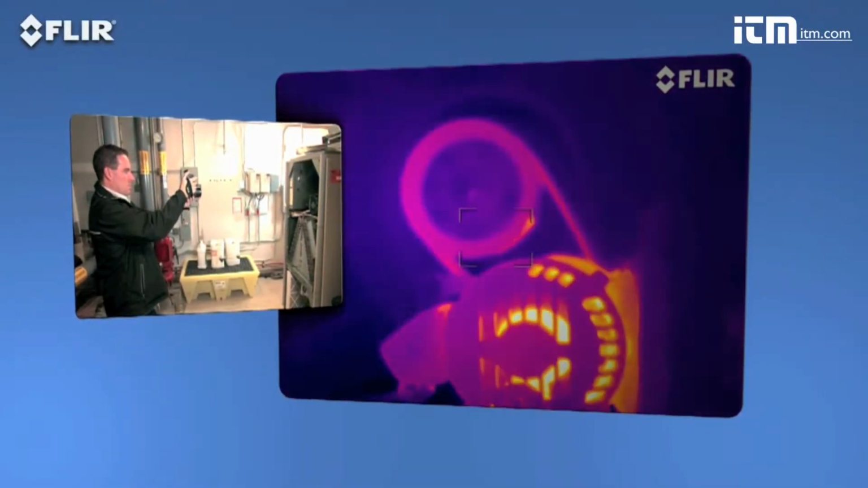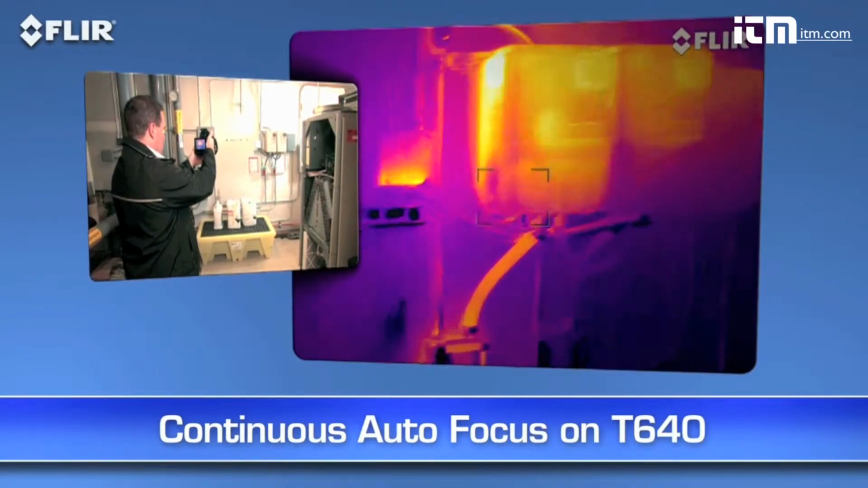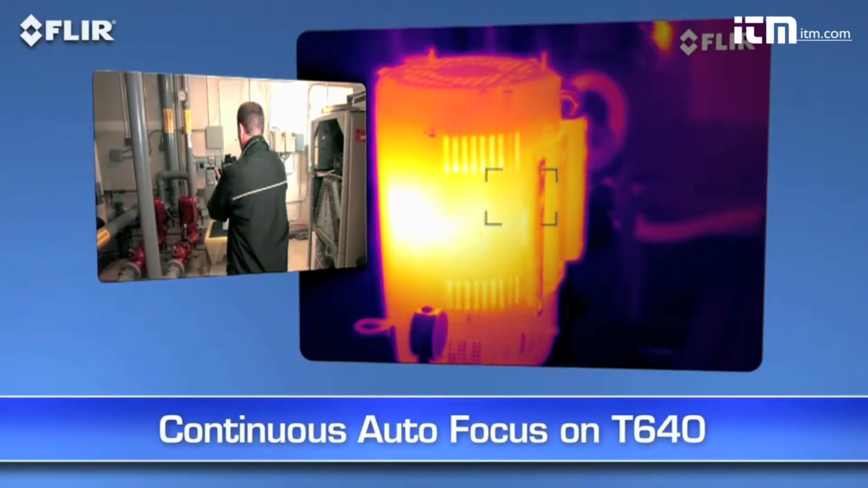Also on the T640, you have the added benefit of continuous autofocus to keep your images sharp no matter where you aim without touching a thing. How's that for ultimate speed and accuracy?